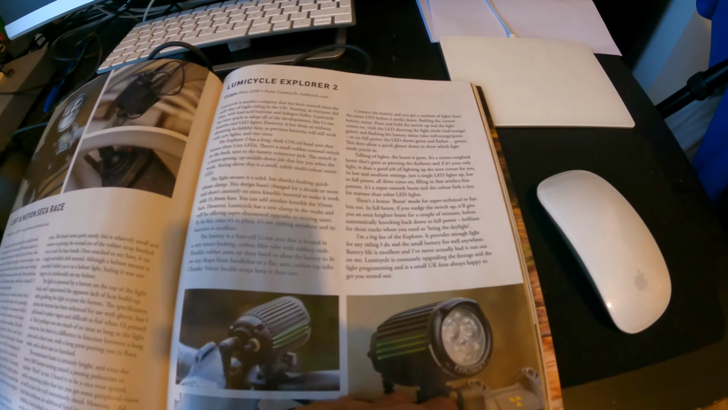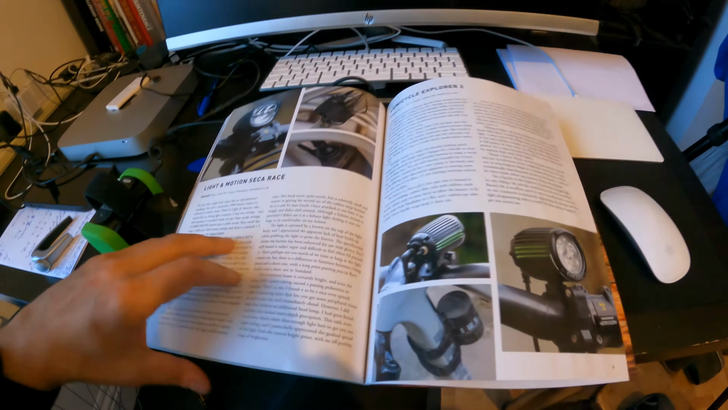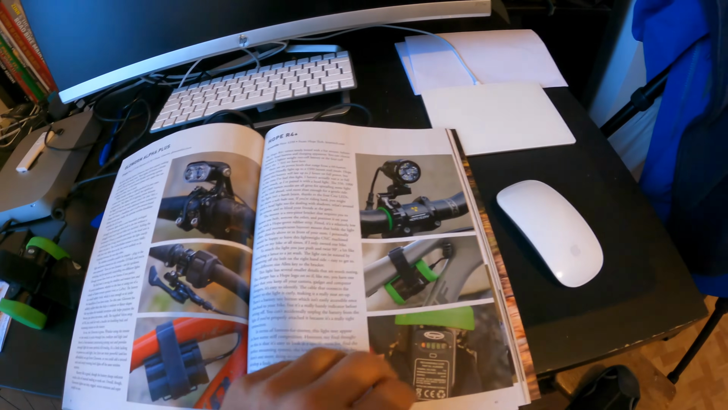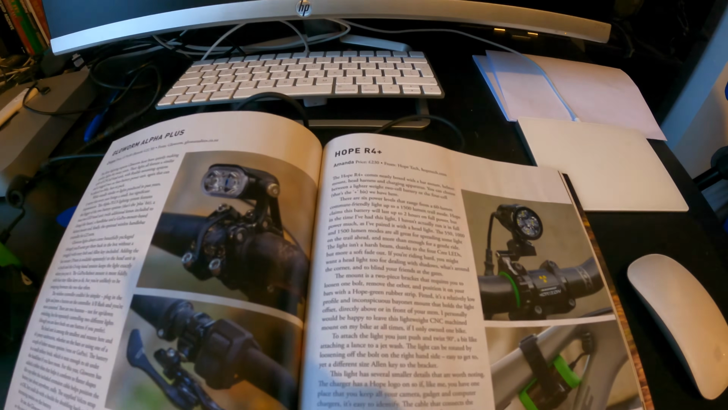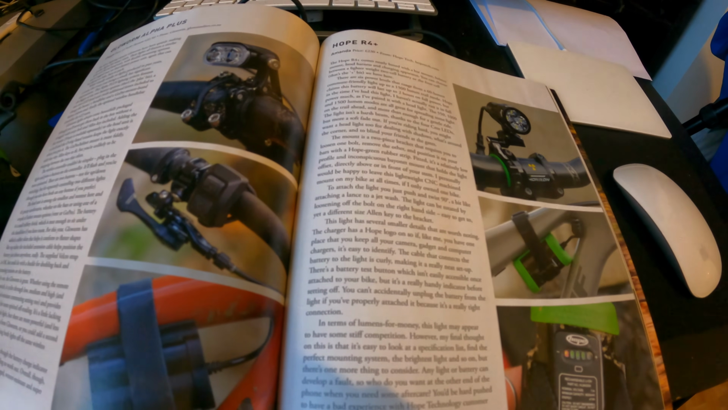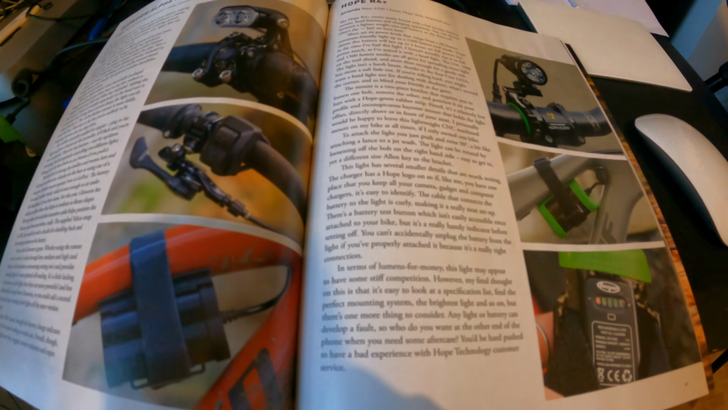The report does go on to say that you can get cheaper lights than the Hope one. Just going back, I've had mine a while now, to see what the price is. So for my Hope one it's £230. So yep, a bit more expensive than some, and I know you can get a lot cheaper if you look on eBay, these unbranded Chinese made lights and stuff like that.